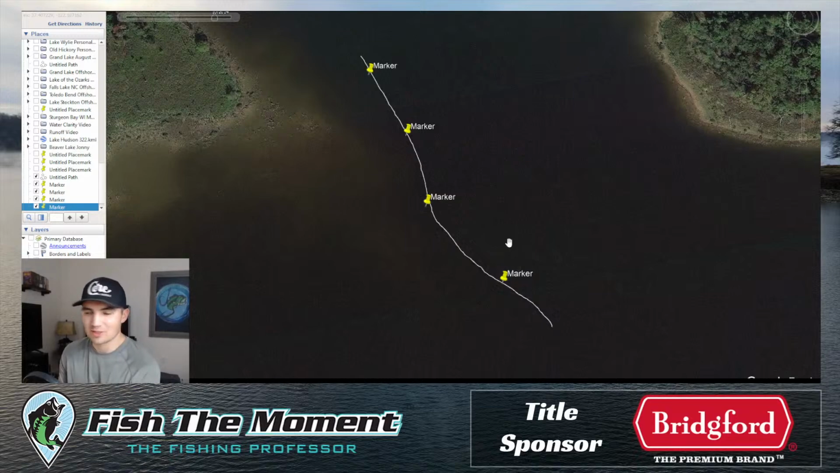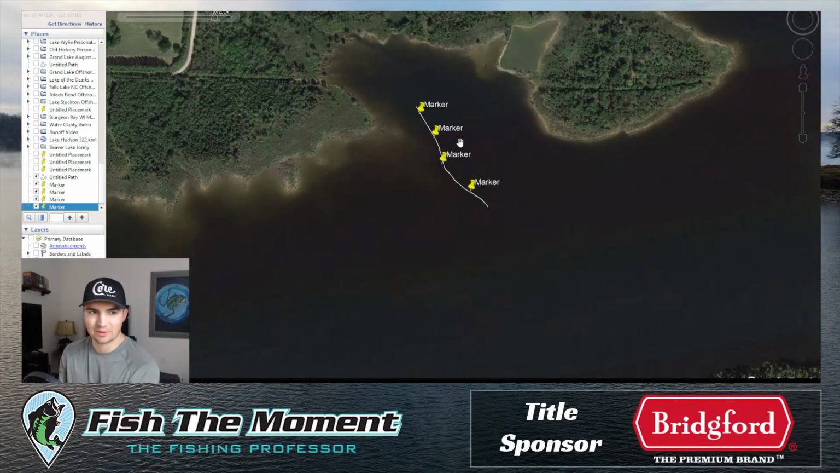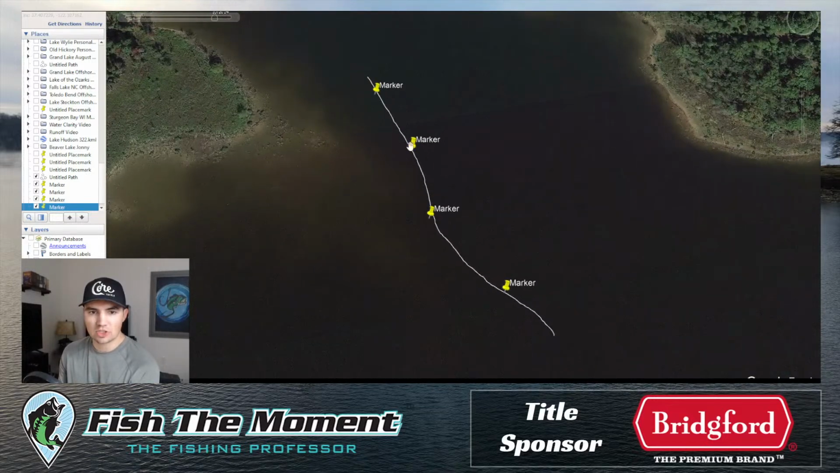I didn't have mapping or GPS or anything. This lake didn't have a map. It still doesn't really have a map on it. So I would just fish down these ledges, and I would crank them, and I would just throw a crankbait and drag a football jig. And I caught some really, really big fish in the early 2000s fishing this exact style.